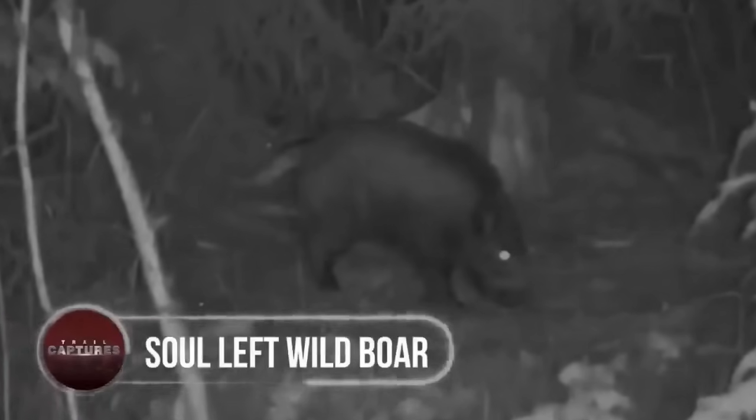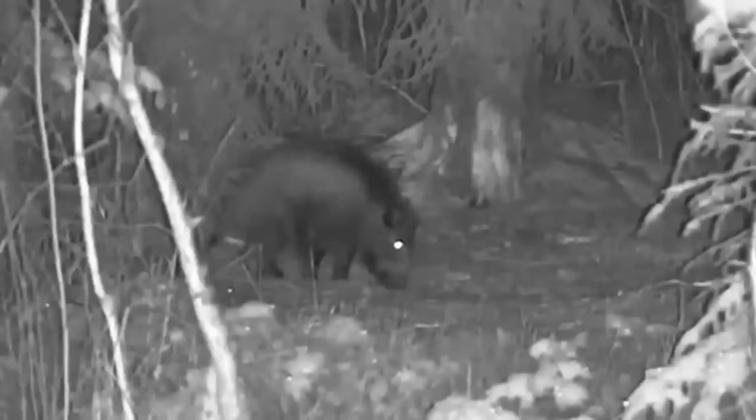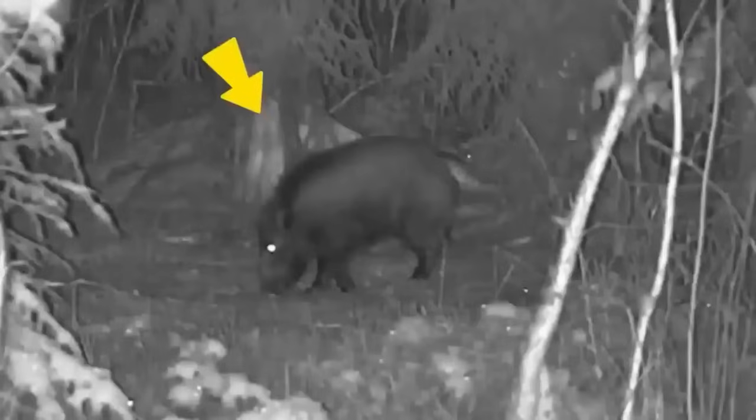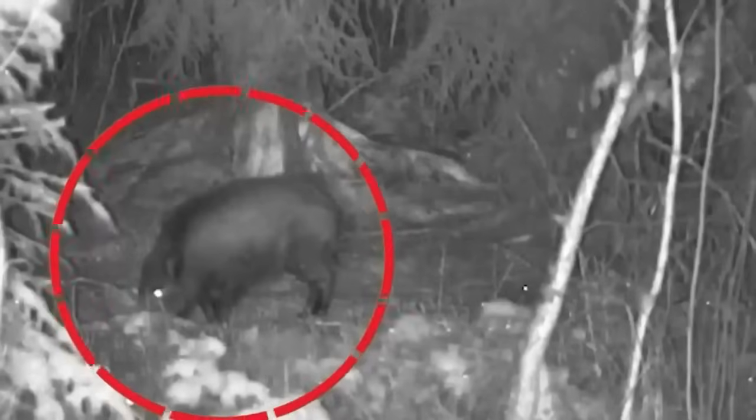Soul left wild boar. This footage might be the rarest one, as it literally shows the most unbelievable and disturbing moment ever recorded. It started with a wild boar strolling normally, and this is exactly what trail cams are meant to record. But within a few seconds, the whole scene changed as the animal falls on the ground and struggled hard to stand back up.